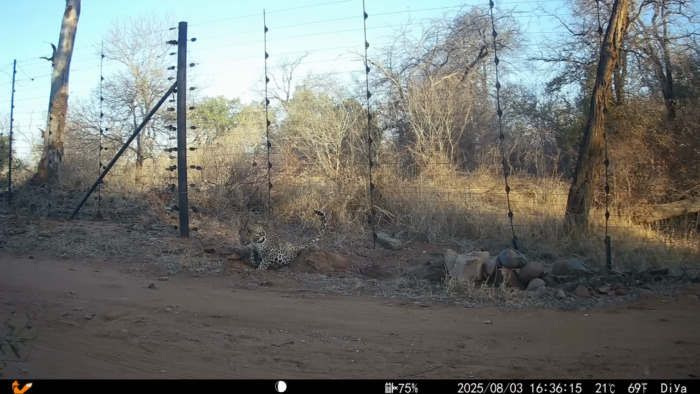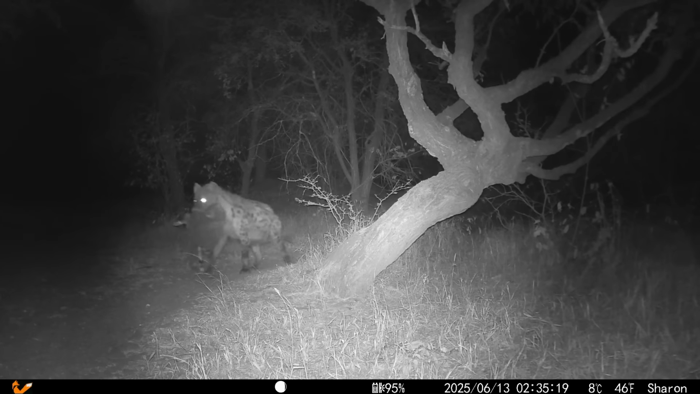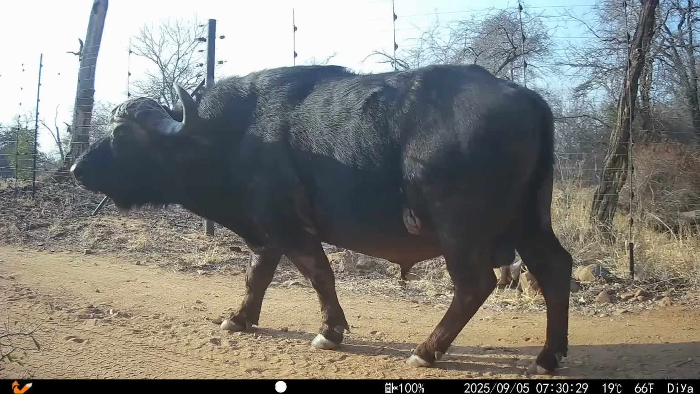There has been plenty of action in front of my trail cameras in the Hoedspruit Wildlife Estate since we last saw each other in May. And in this episode, I'm going to share all the highlights with you. From African wild dogs crawling under the fence and hyenas carrying carcasses, to new discoveries, leopards sharpening their claws, and even an unexpected visitor. And stick around because I've got some very exciting news as well.